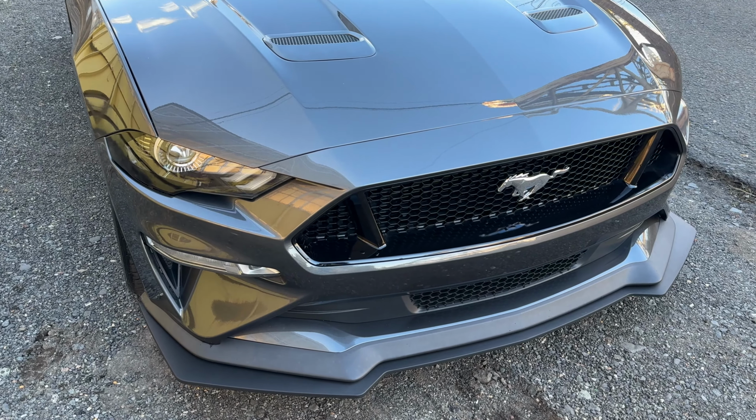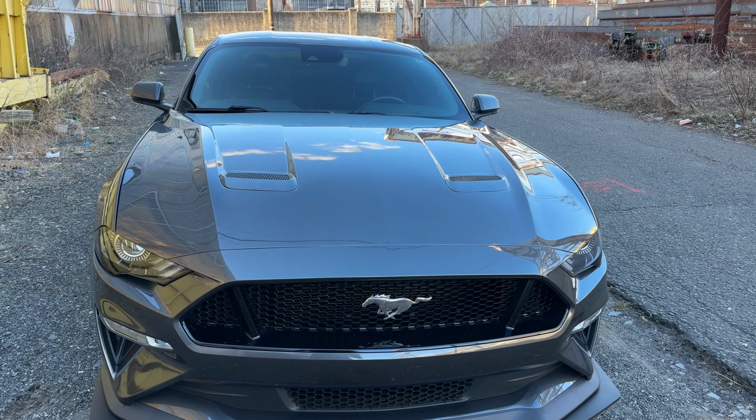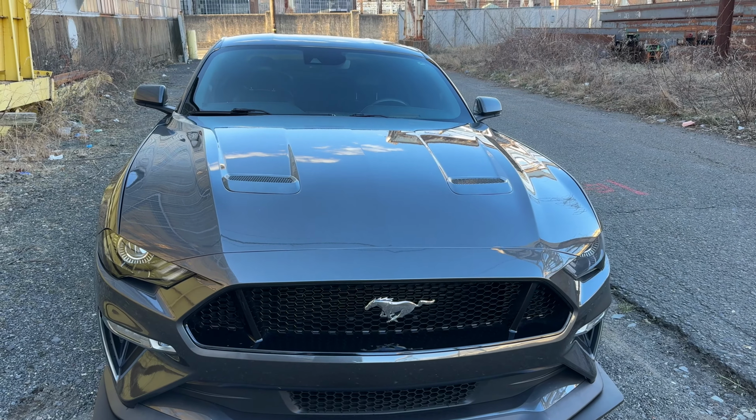I'm thinking about getting blacked out badges so I can black out the pony, or just going with a different grill completely. I think it's MP Concept or the RTR, where you have the lights and it's all blacked out, and you have like a coyote badge you can put on if you like. I might go with something like that. I just like the sleek look. Overall, it's just coming together. You guys can see, I'll go do a walk around.